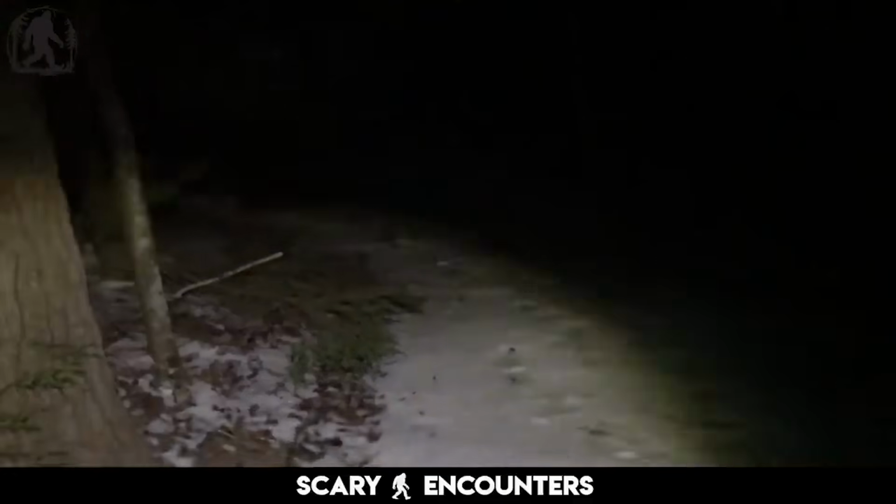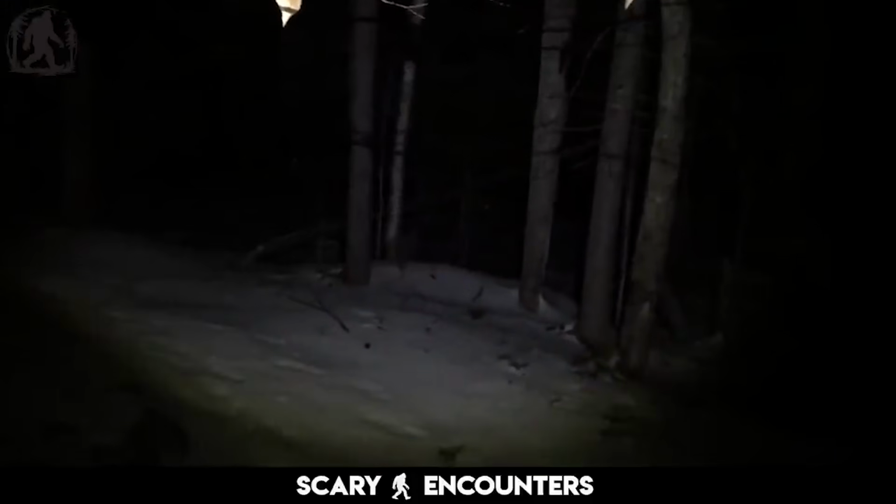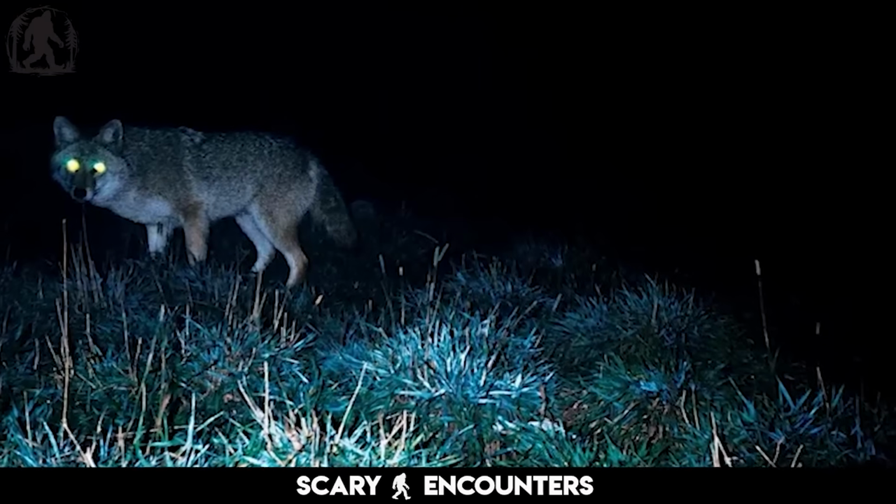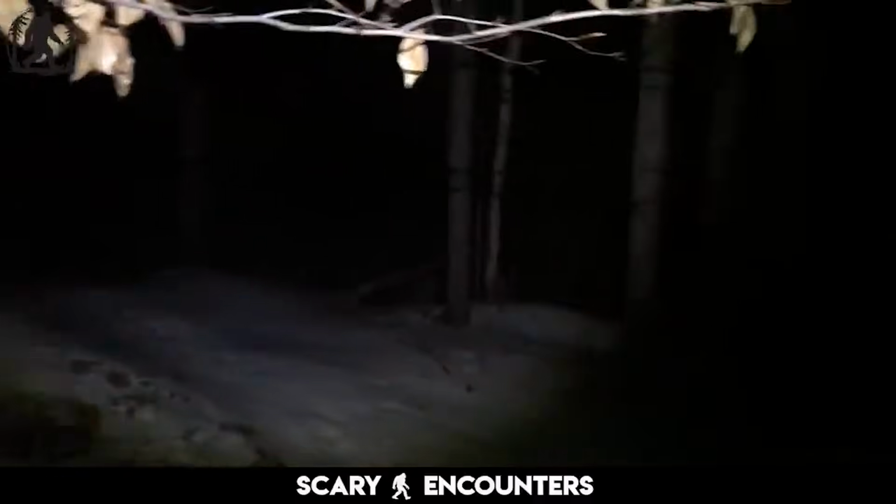It's a bark, but not just any bark. At first, it resembles the sound of a house dog, but the location makes no sense. The noise is coming from the exact area where he was previously whistled at, raising immediate suspicion. Coyotes don't bark like this, and it doesn't fit the usual calls of wild animals in the region. Could this be something else? Something mimicking a dog? The thought alone is chilling.